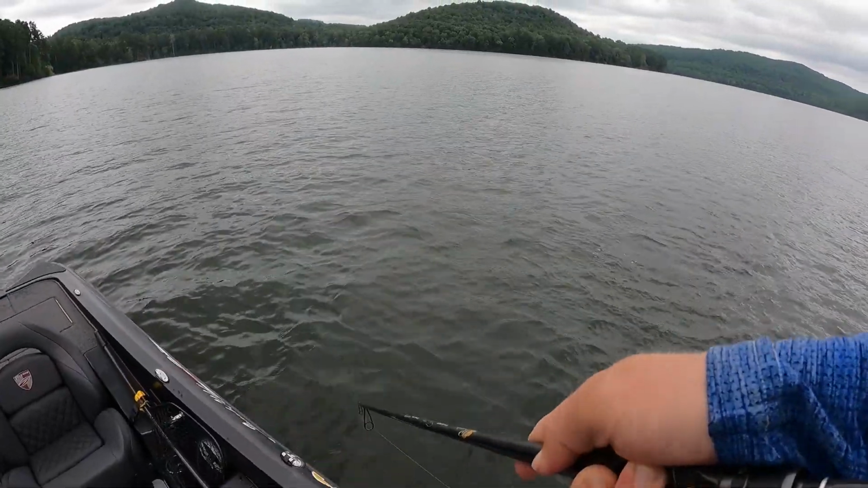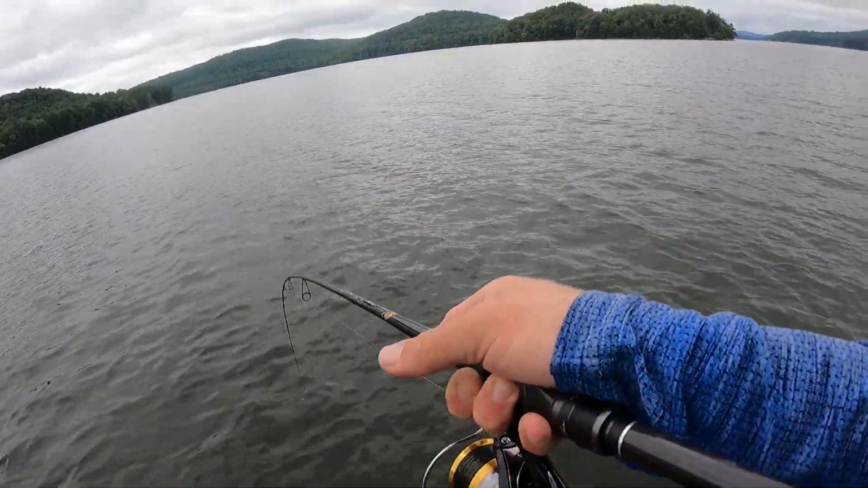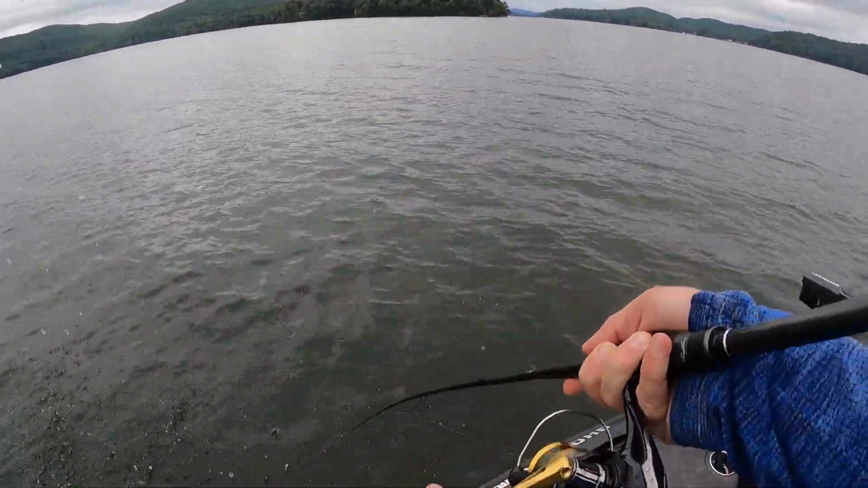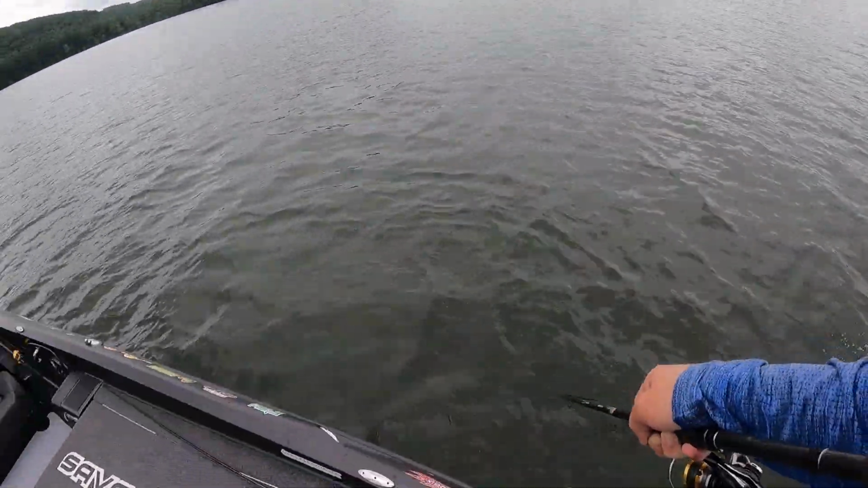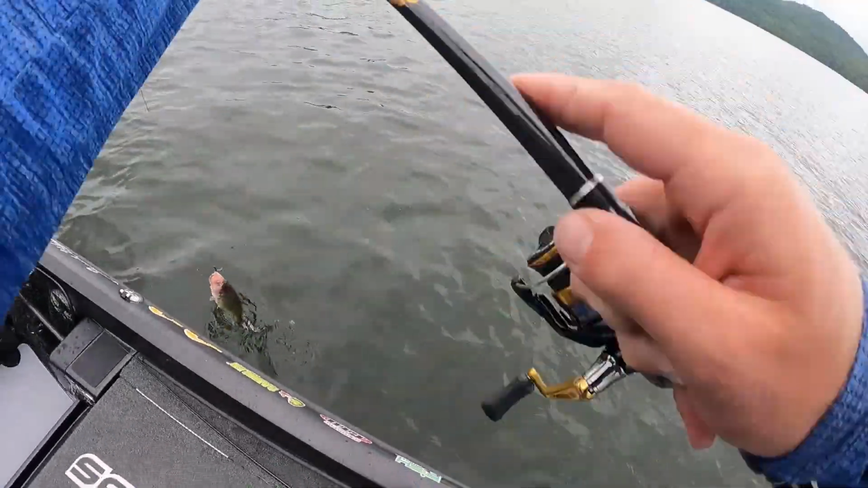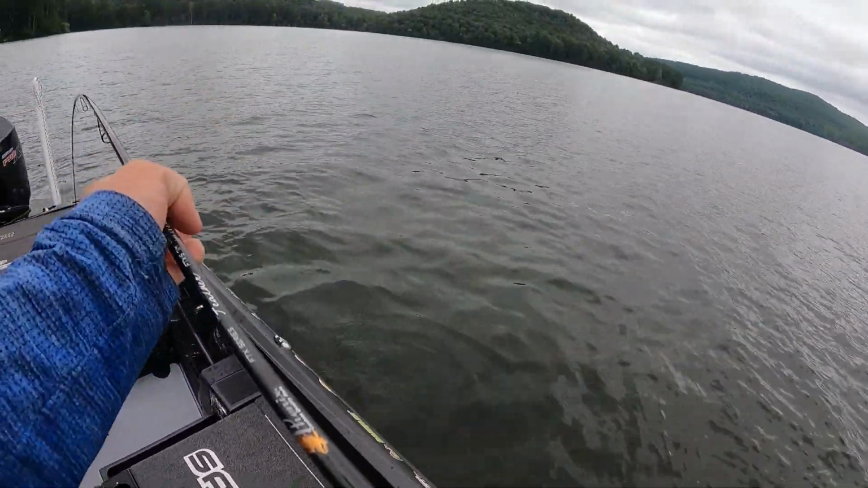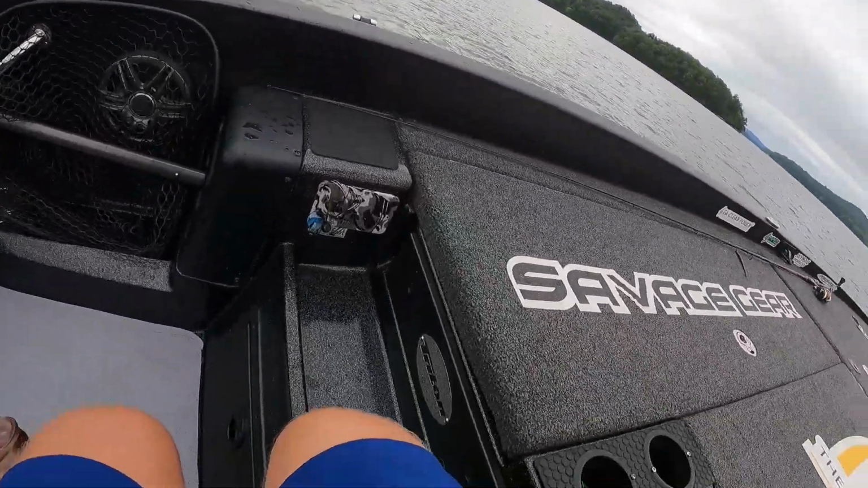So guys, we tried a bunch of baits. We tried the crankbait, I tried a scrounger, I tried two different crankbaits, a 10XD and an 8XD. This guy's barely hooked. Might be able to get him in. And I couldn't get him to bite anything, so I picked up the Ned rig again.